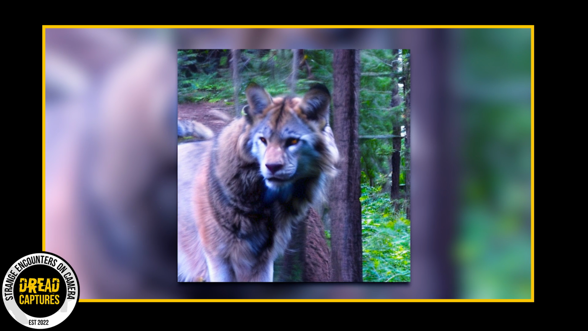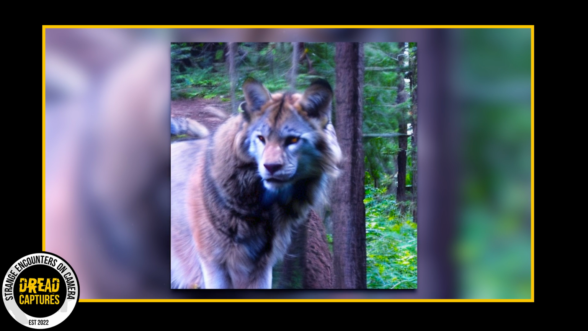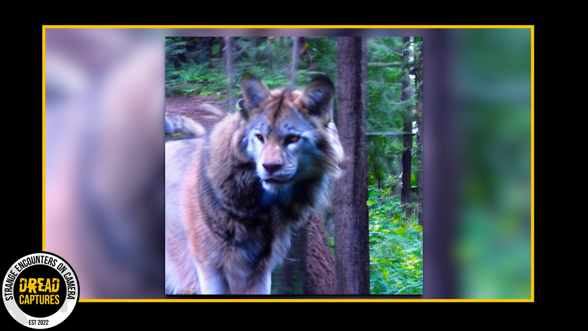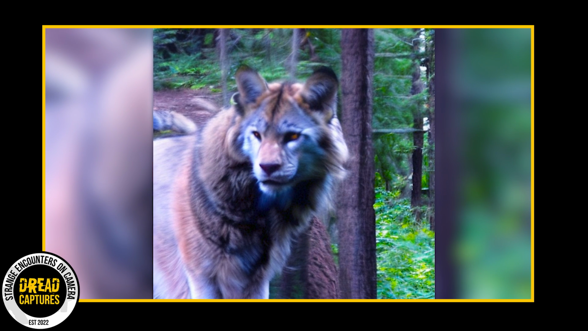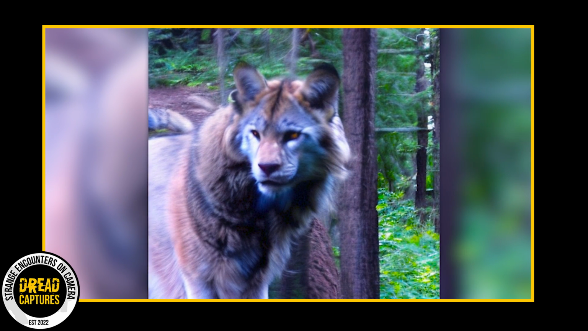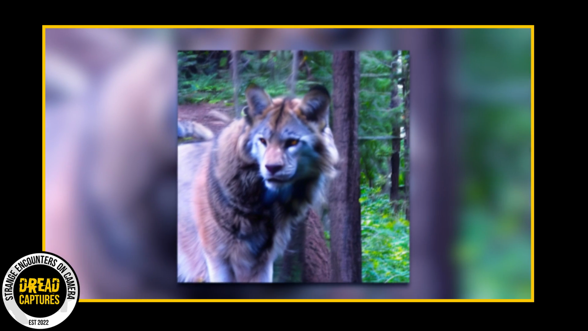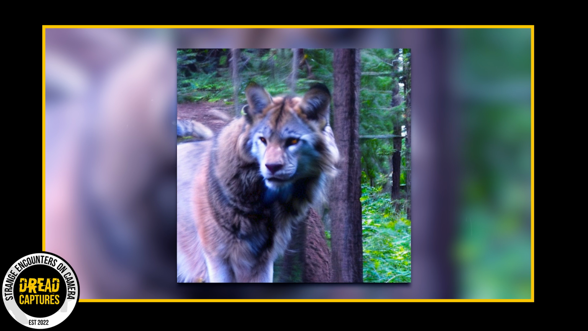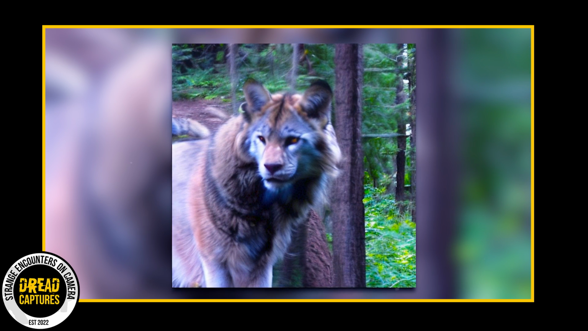It had the body of a panther with the distinctive stripe pattern of a tiger, but also looked like it had the mane of an African lion. Ricky and his buddy were shocked. They knew what they were looking at wasn't native to that area. They had lived there their whole lives. He showed the pictures to the local wildlife officials, but they were just as puzzled as he was. They had never seen anything like it before.